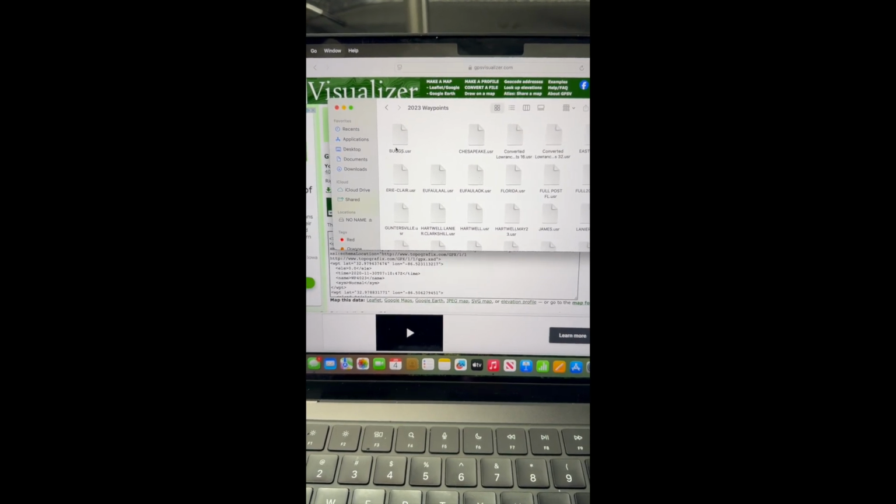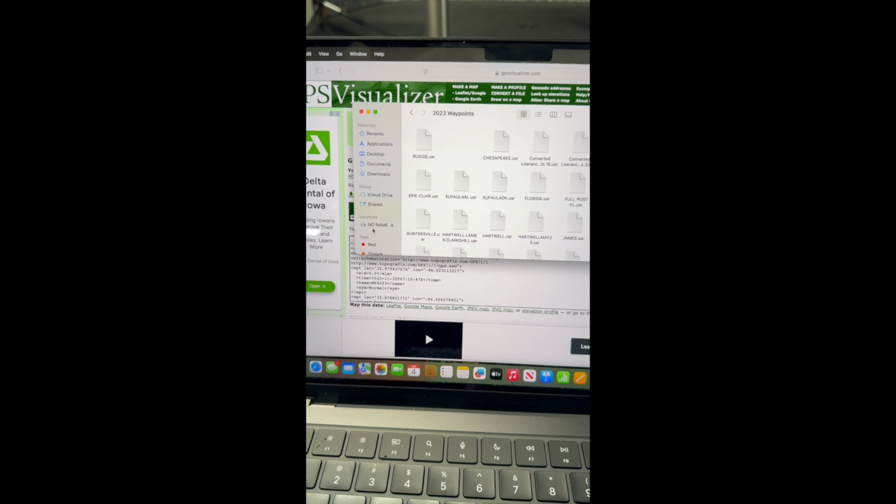So at any given point, I can take these and then plug it into Humminbird PC if you are a Humminbird user, and transform those back into a Humminbird file to be able to upload to a Humminbird unit. Now, if you're a Lowrance user, all you have to do is just download, you would drag this back to your SD card, plug it in, and it would be good to go.